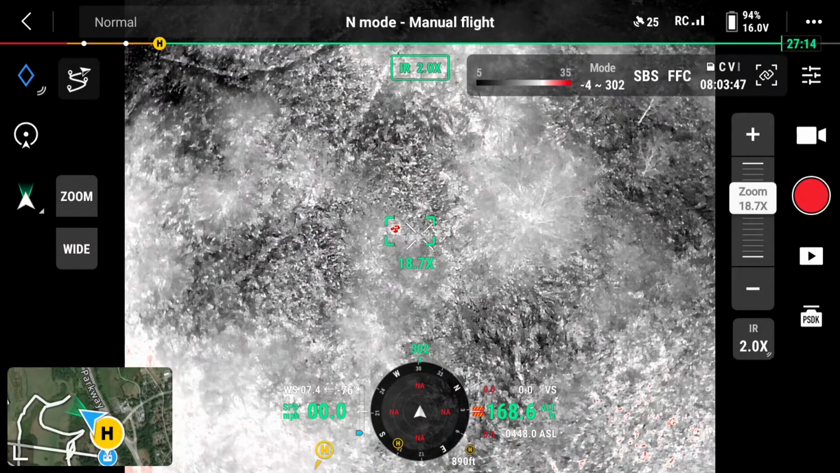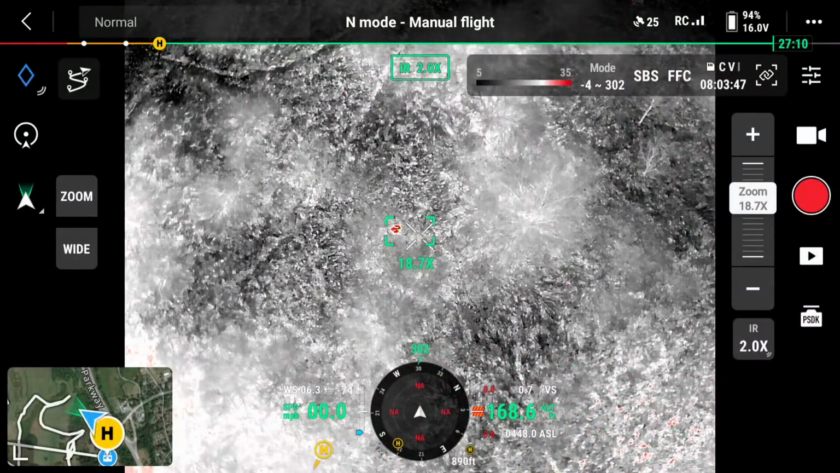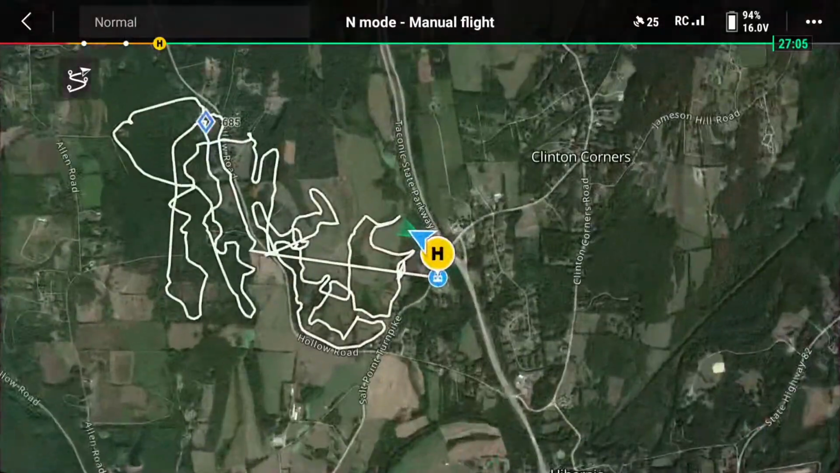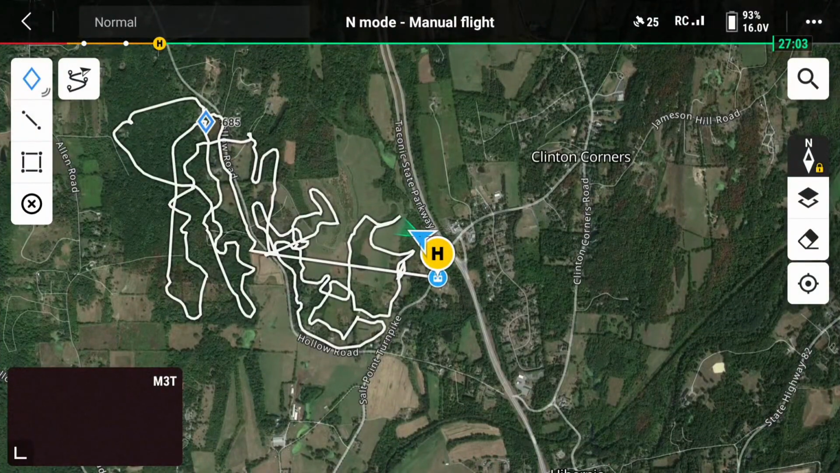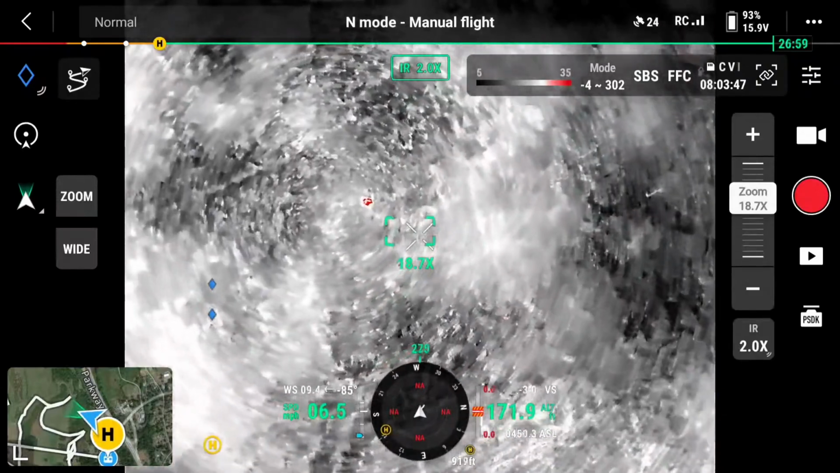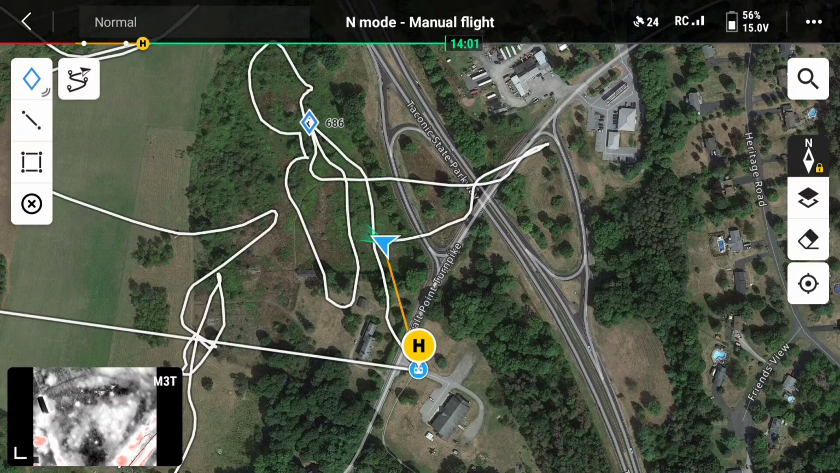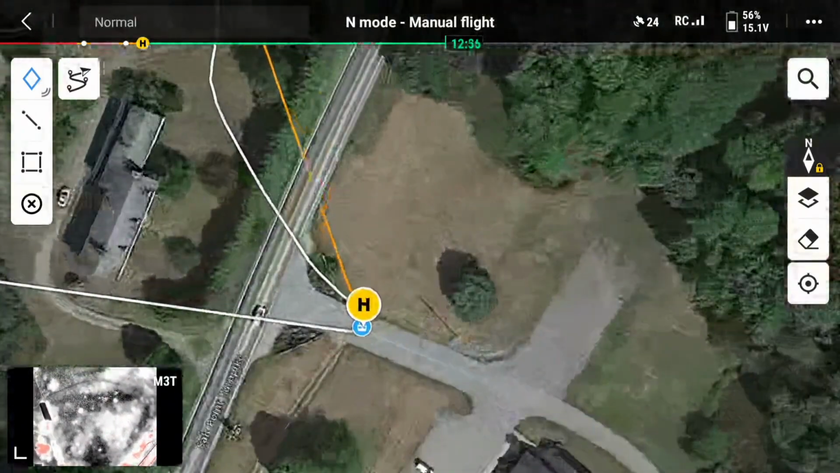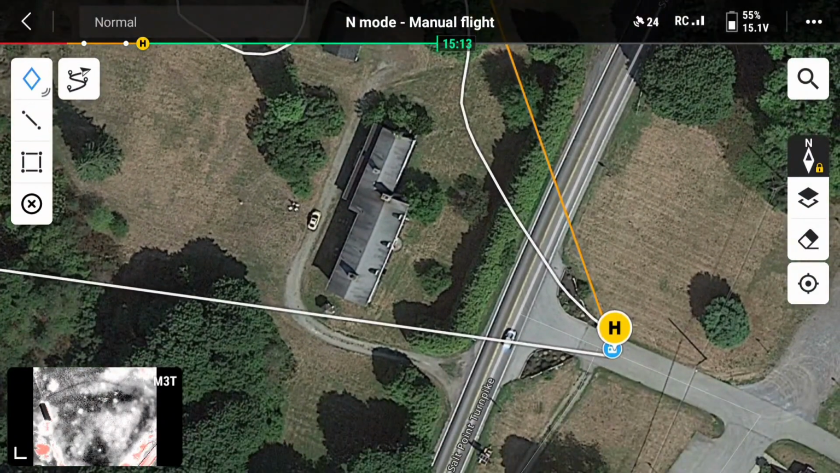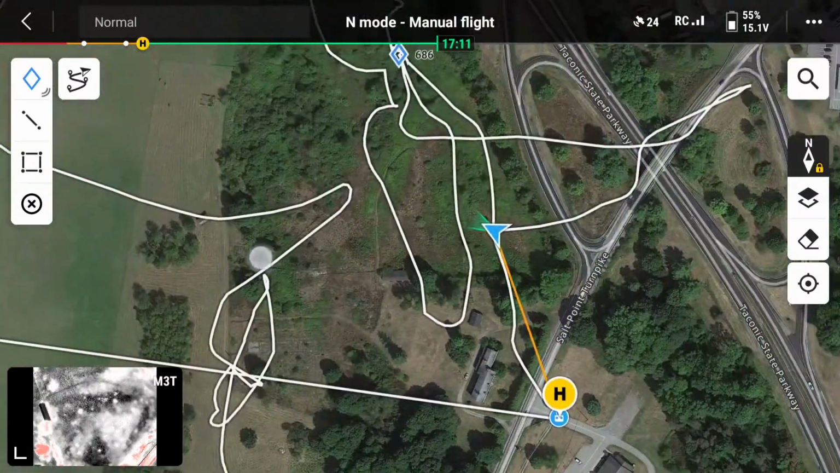Hey, Mike. Hello there. I found him. Where is he? He's over by the Parkway. Are you still close by? I'm by this house, so I just come back. Okay. So this is where we are, right? The H is where we are. The neighbor's house is across the street here. We might have to go knock on their door at that house there because he's on their property.